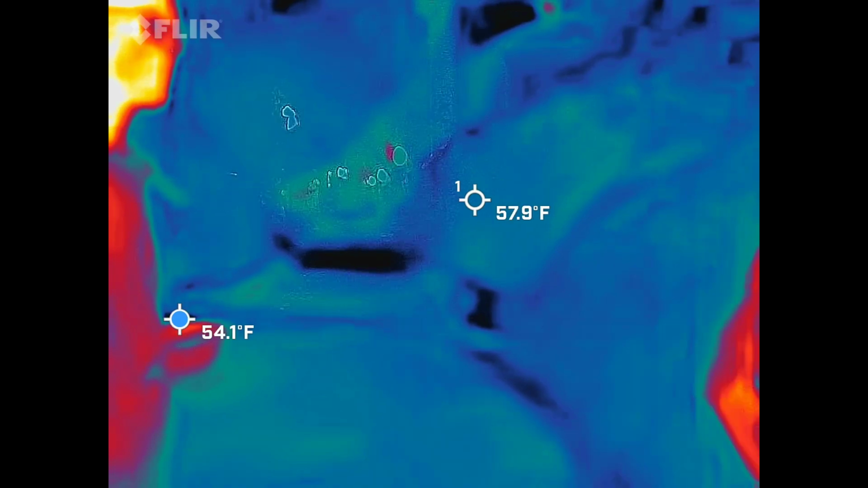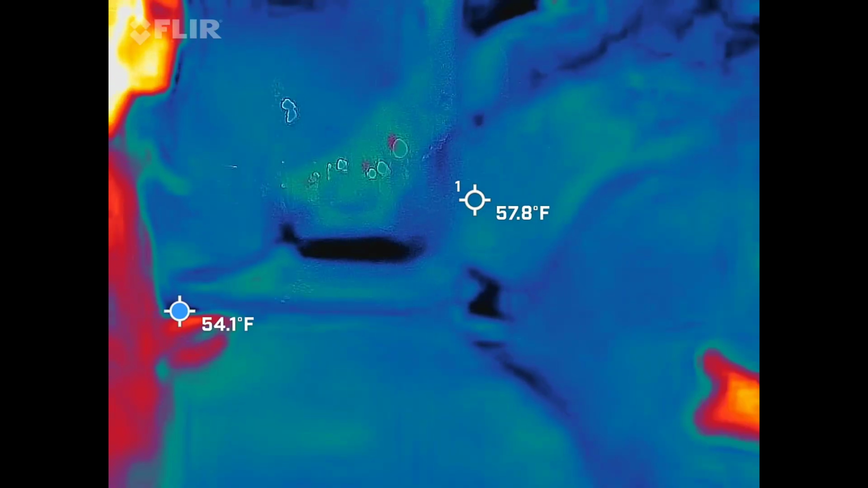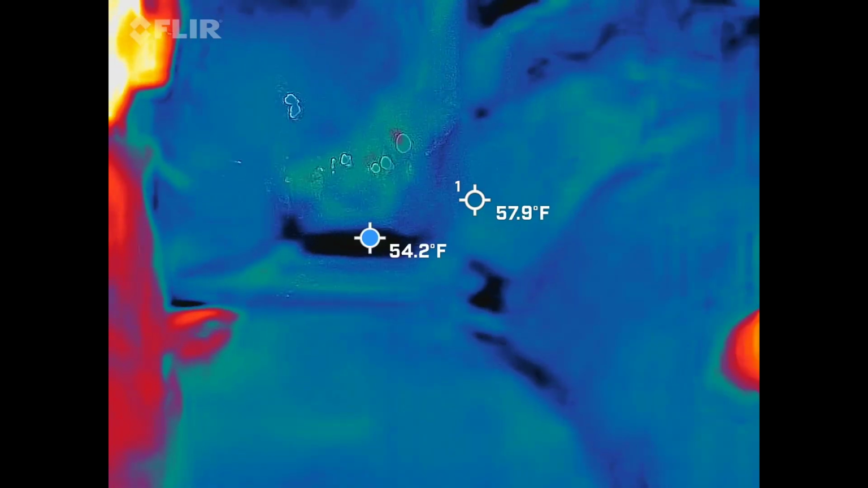I have an EMF meter that I'll pull out. I'm not walking around with my vest that says paranormal investigator. I just go and visit these places, pay my respects just like you, and then I go home, go through all the media, and do the research to see if anything's stuck.